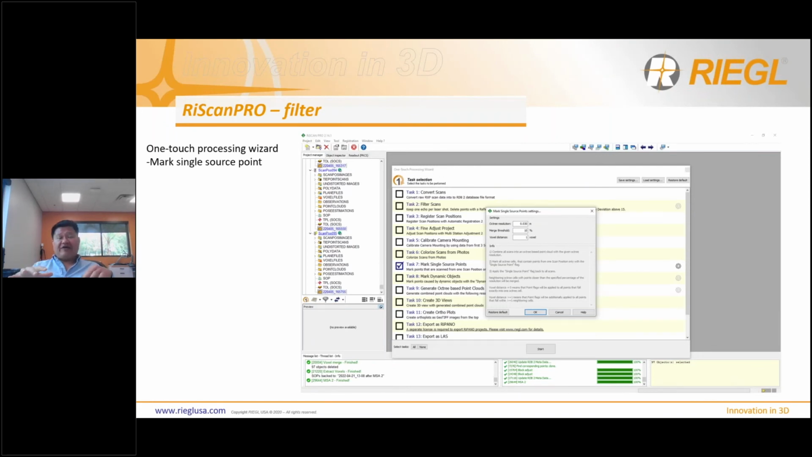I've done a couple of webinars last year about these tools, and about detailed information on the filtering, and I will do this again later in the year. But for now, one of the filters I've been asked about is the mark single point sources. This filter will remove moving objects, and it's quite simple. We don't need to scan each position twice.